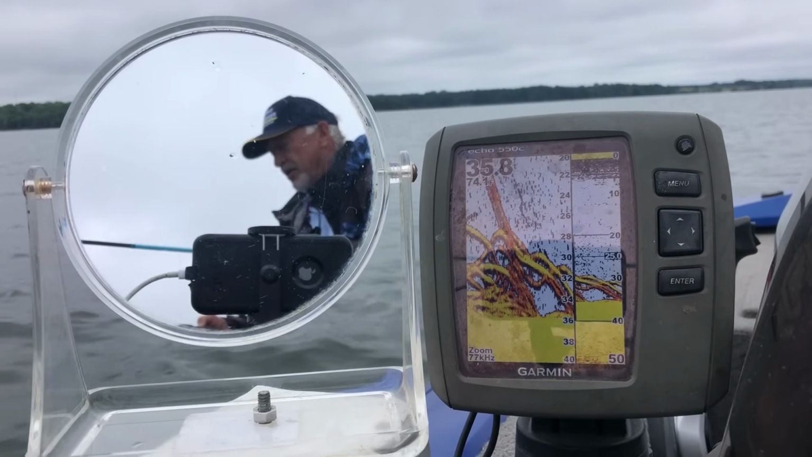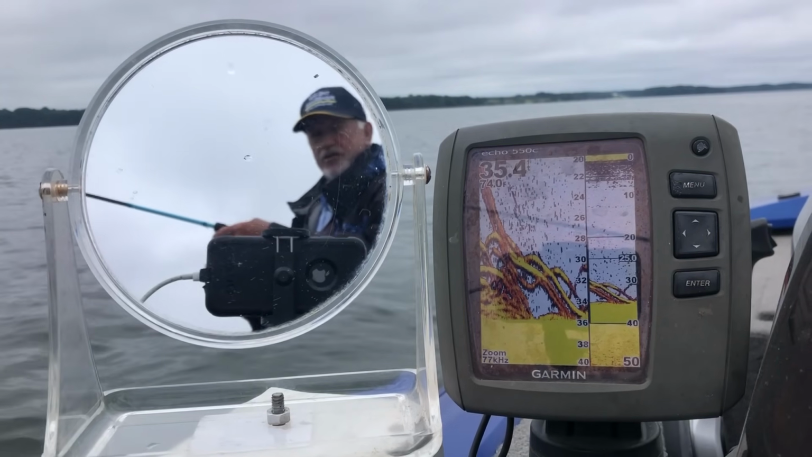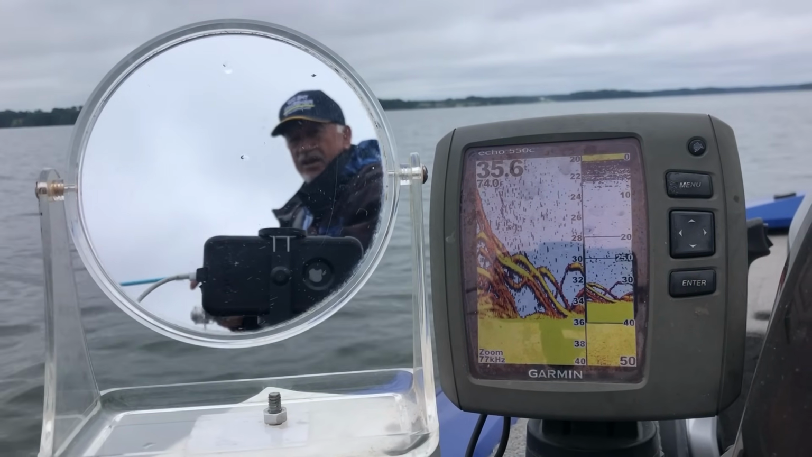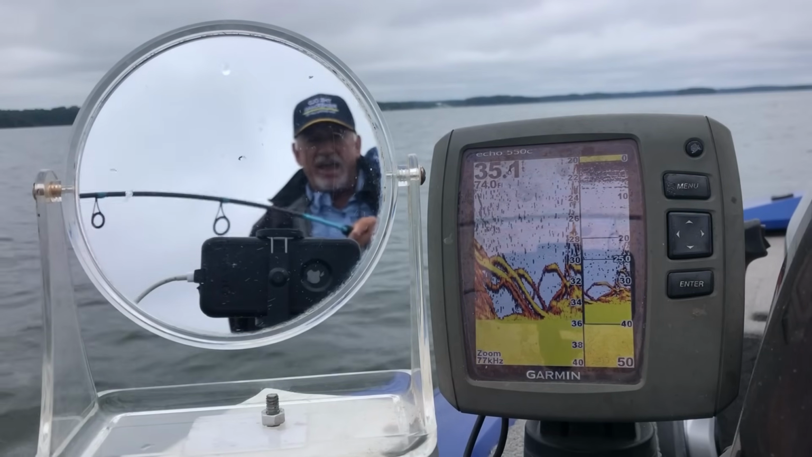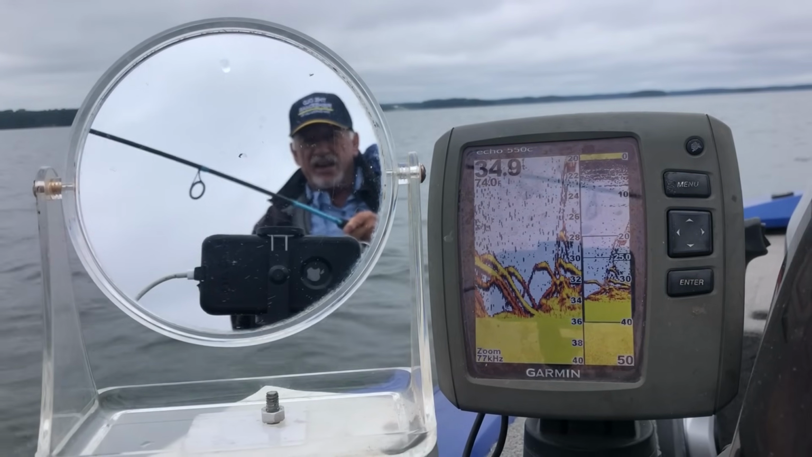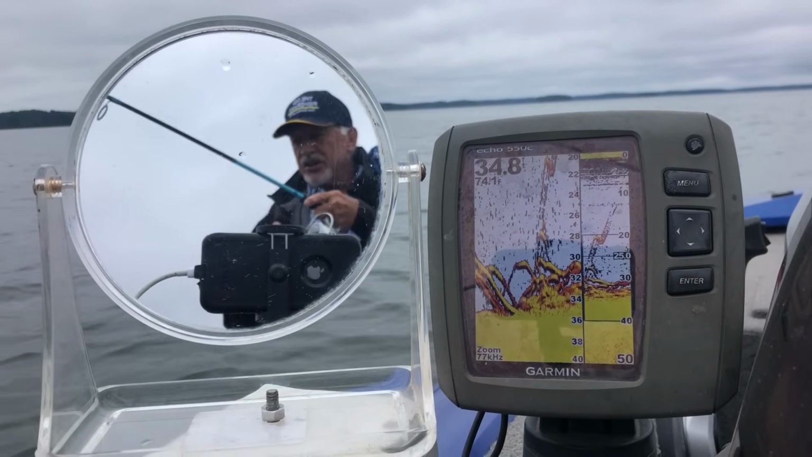I'll take it off spotlight. It took me a while to get the camera set up. I could have been catching a pile of fish. But I want y'all to see the bird's eye view again. And hey, there he is. We got one coming up right down there. You watch them scatter up. You'll see them come up. The yellows come up off the bottom sometime, not all the time, chasing this other fish.